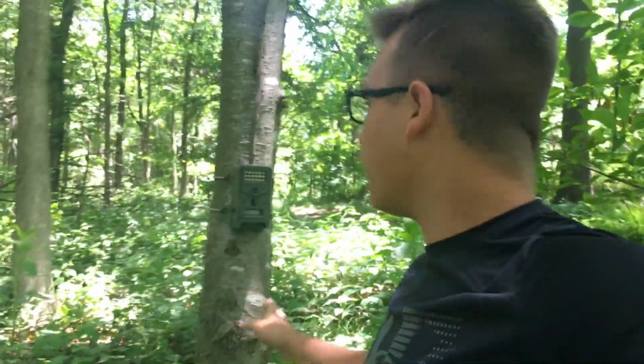Oh my goodness, they're not horns, they're antlers. Can't say that. Anyway, let's check the camera. I'm at my first camera here. I actually forgot where I put this one earlier, and I was literally sitting there for 10 minutes thinking where I put this camera. But I remembered. So let's check it out.